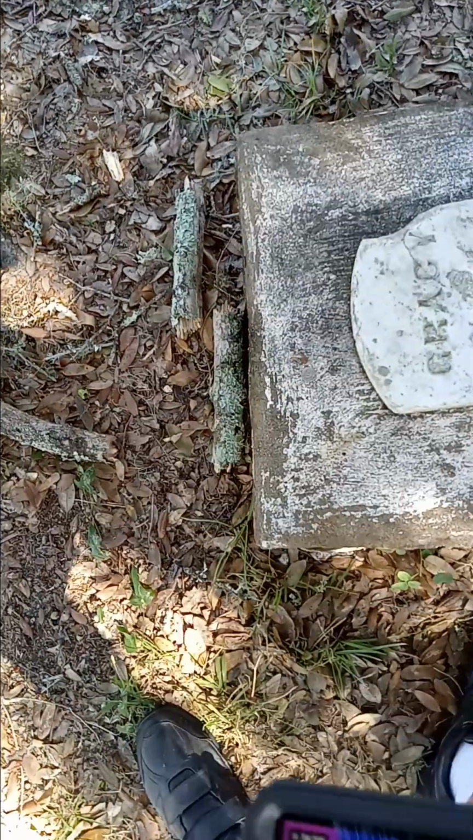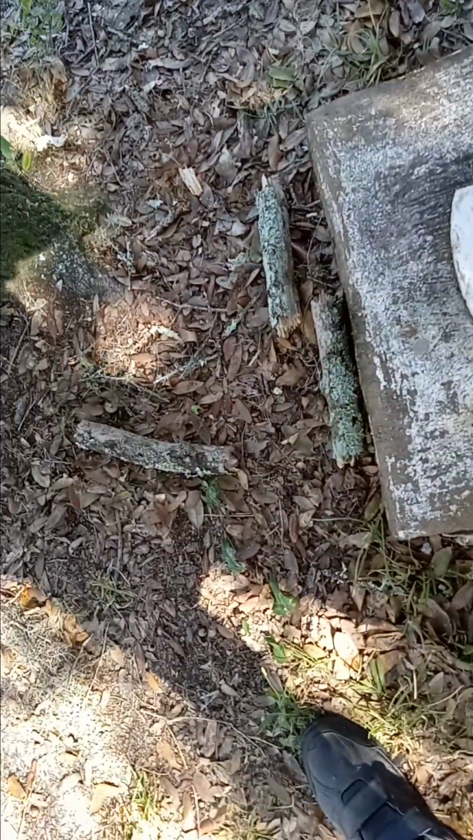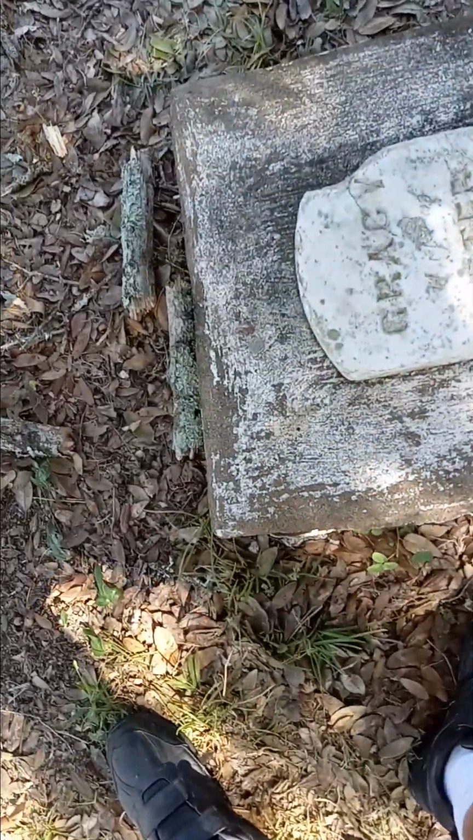I will say it's hard on my knees to bend over like this. So let's raise up and see if I can still get some good pictures without hurting my knees. Now see, when I get back this far, I'm not getting much. I'm getting all purple, just a purple whiteout. So for some things, you got to be in close proximity. I would say for this, I'm at least 5 to 8 inches away.